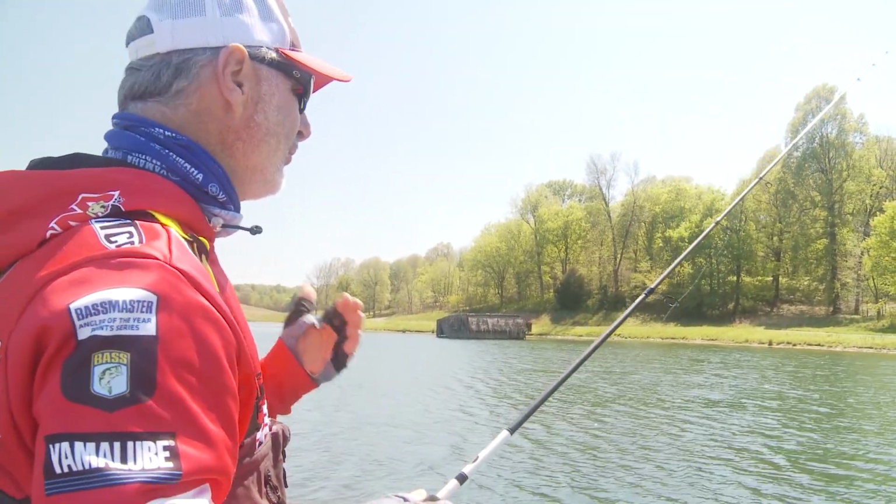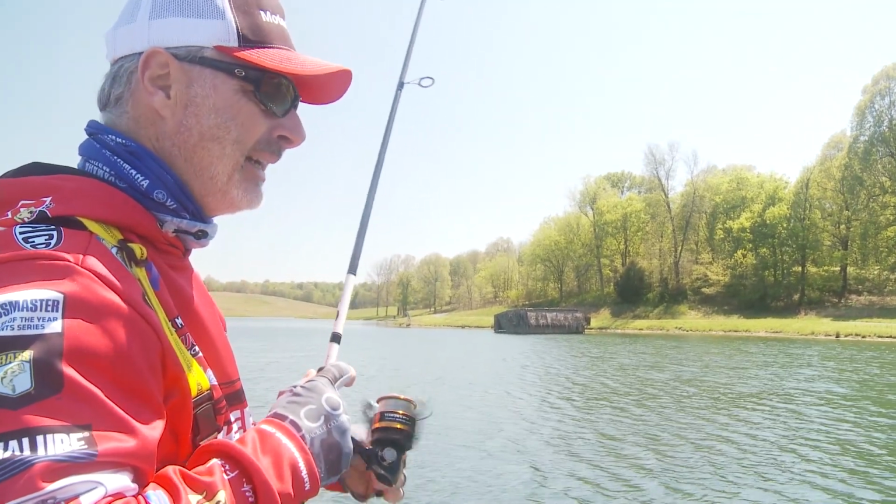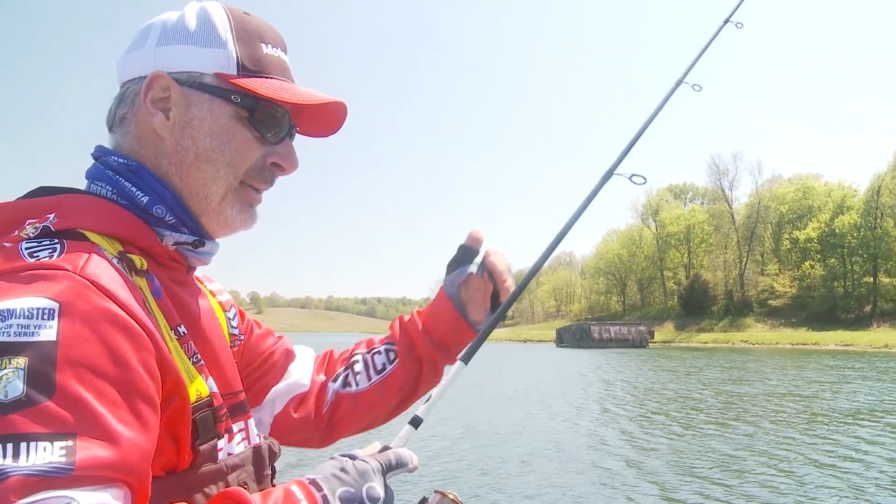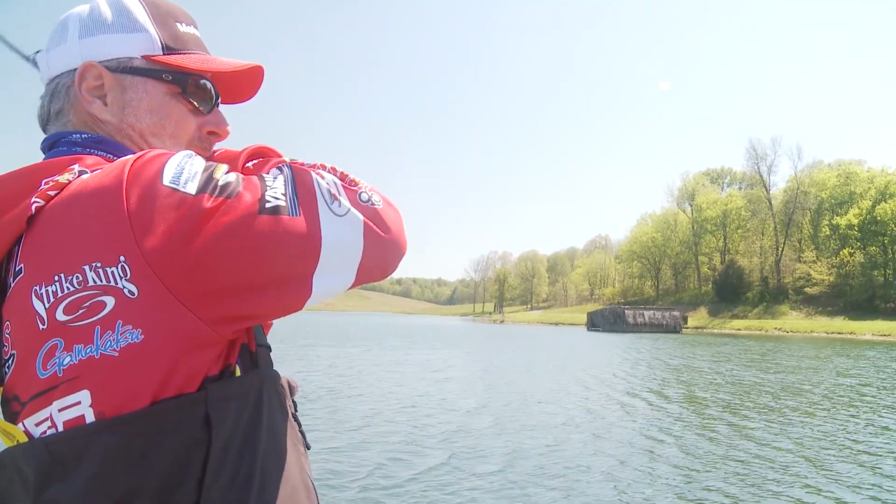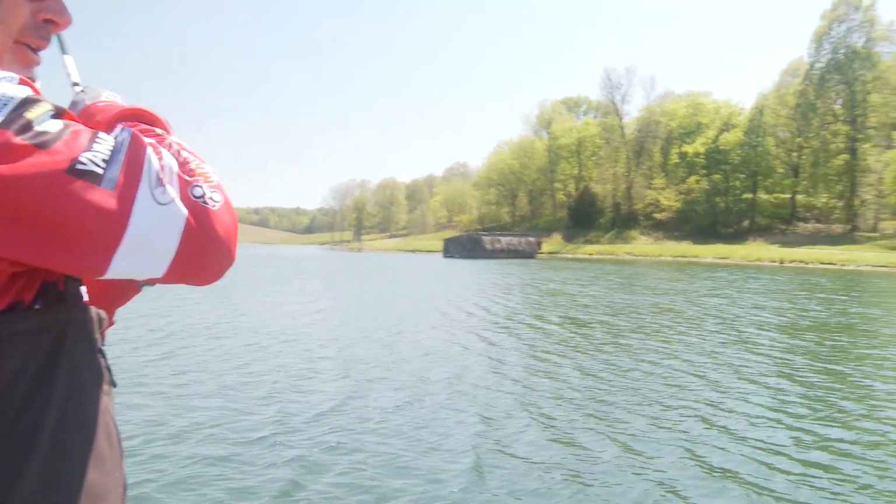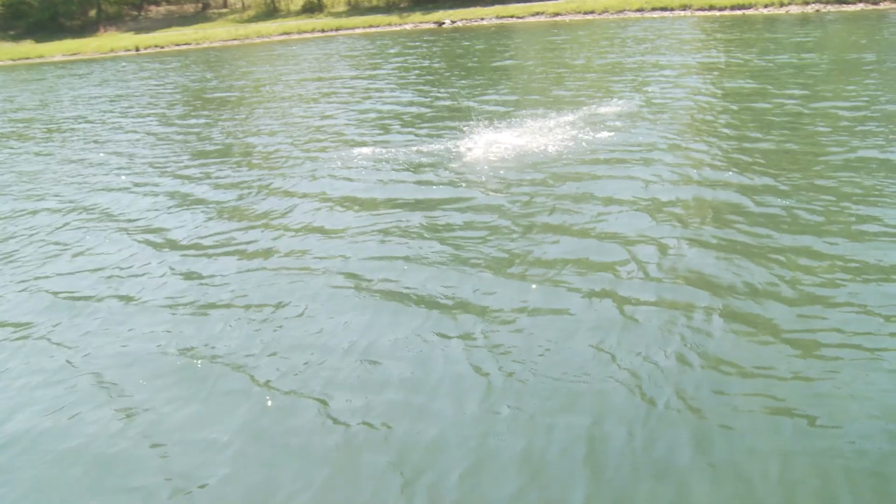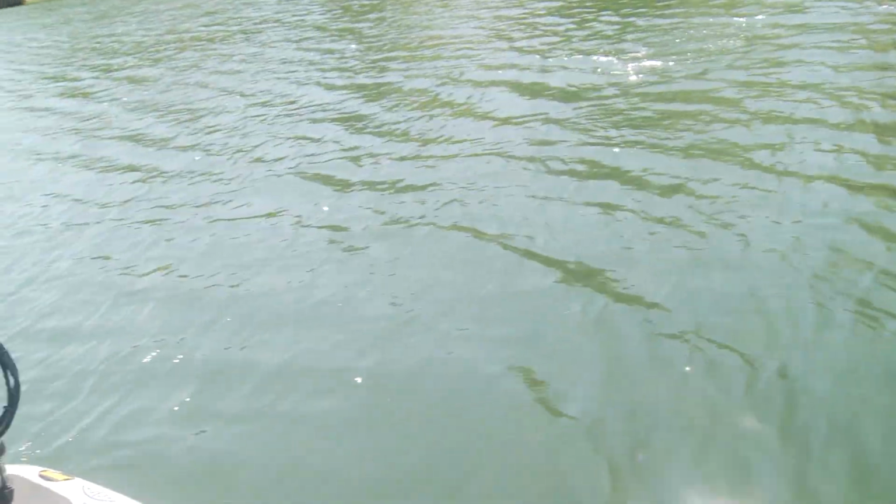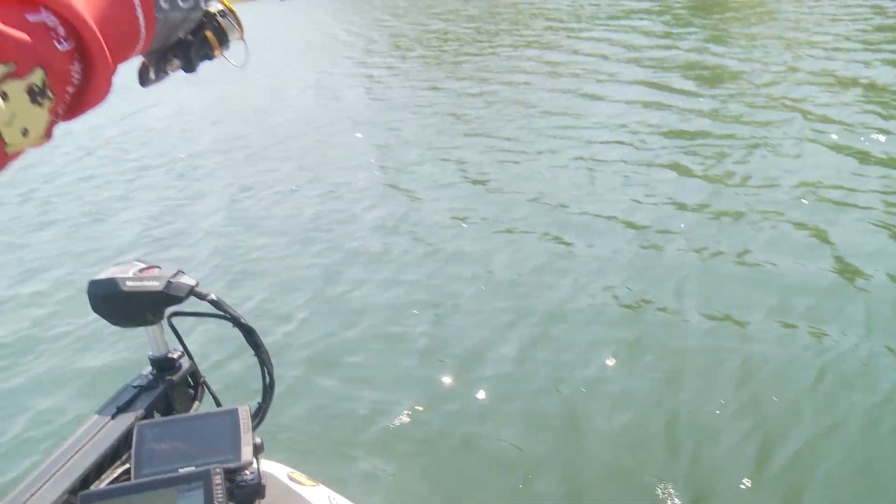And when conditions are this tough, with that wind at my back, it's chopping this up slightly. There's one, he bit it right then. See, that's a little better fish here, I believe. Yeah, look at that. There you go. Just like I was saying, get the wind at my back, and it breaks this up a little bit.